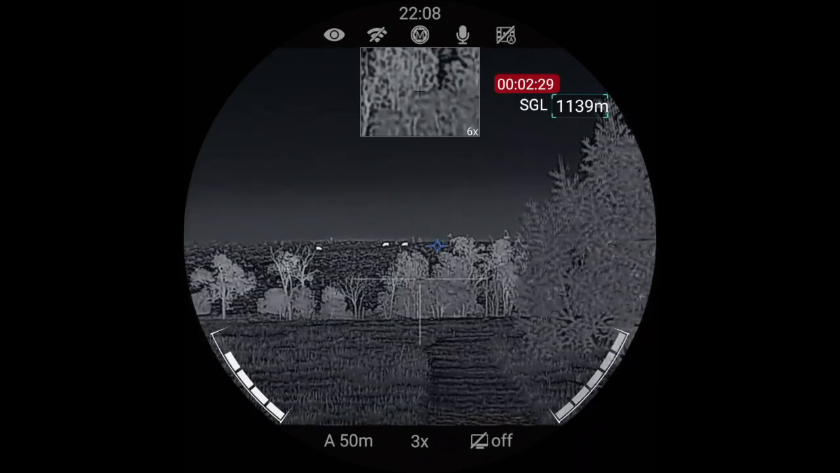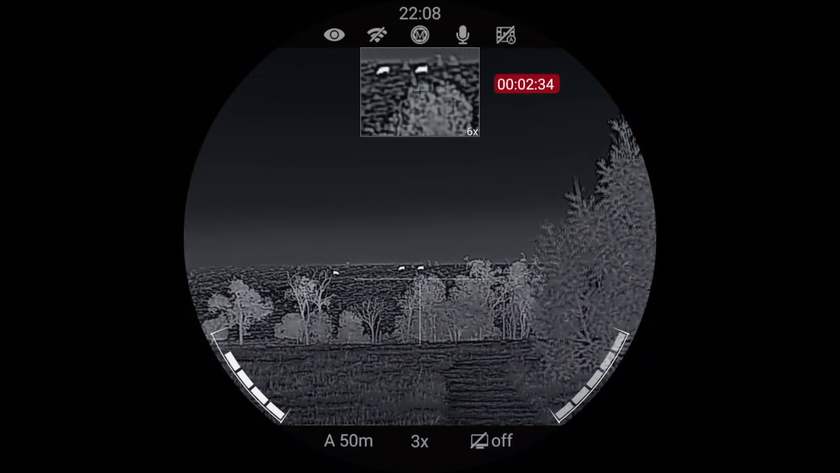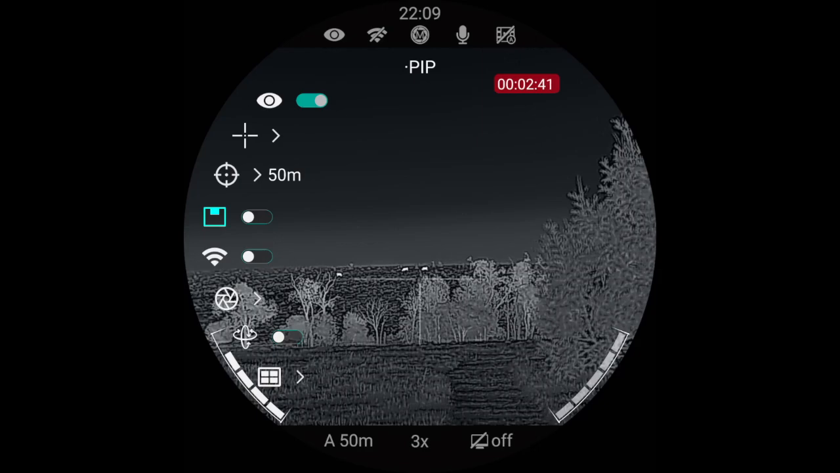So it's pretty good range on them. It's handy to be able to have a rangefinder that measures that far too. Okay, so turn the picture-in-picture off. Then you can turn your Wi-Fi on and off.